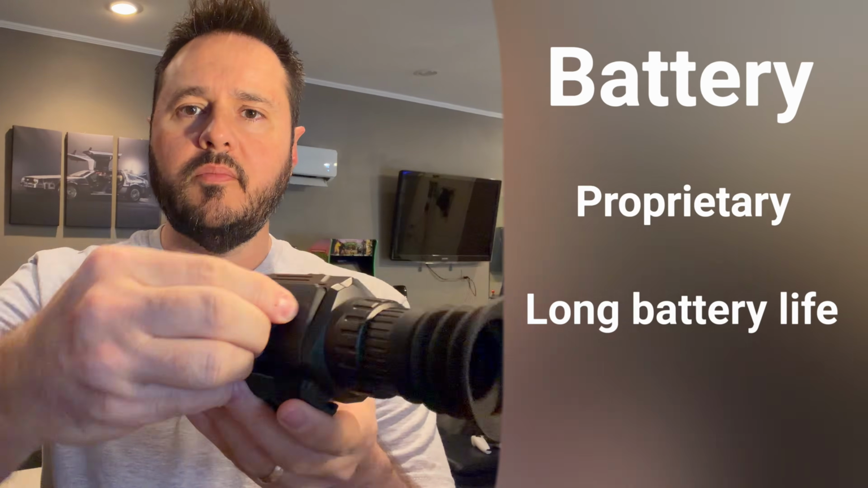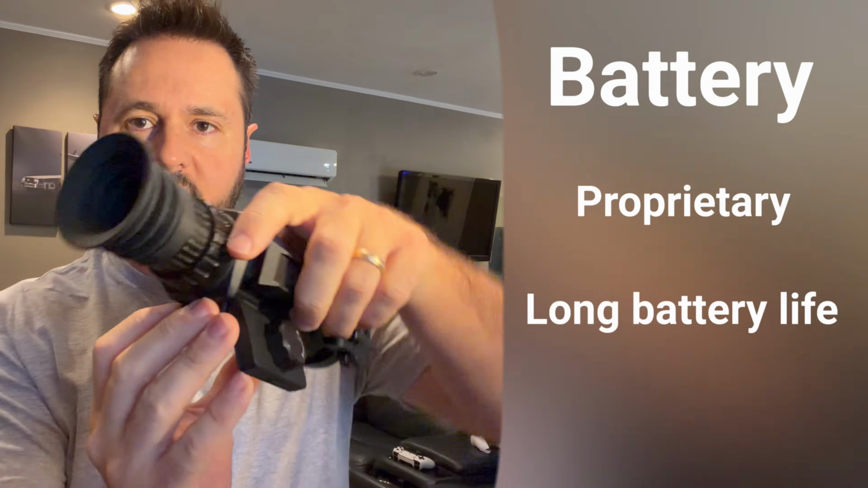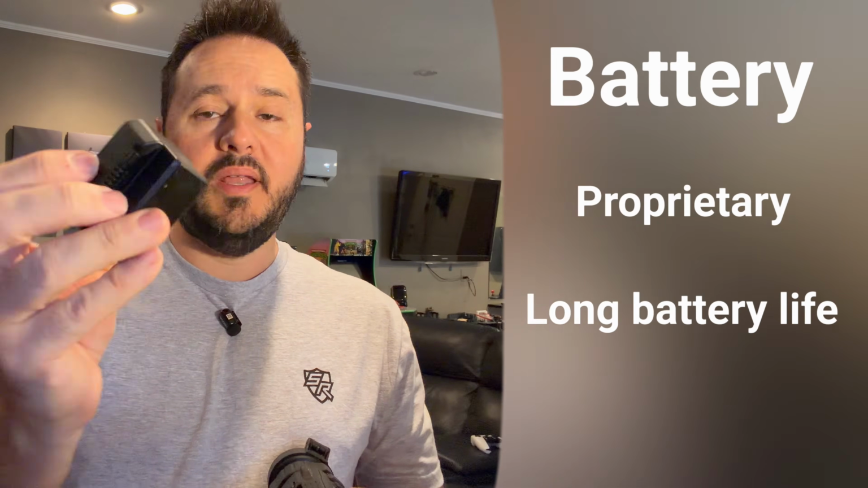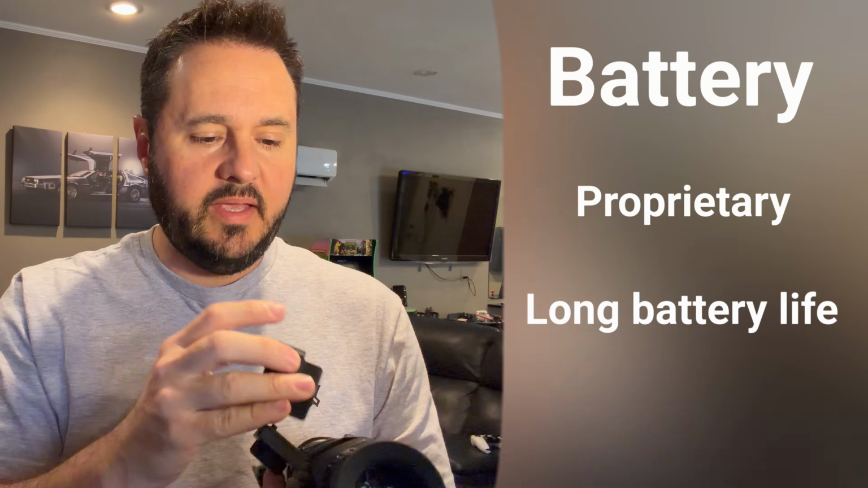The battery, I don't know. At first, I kind of like it, I kind of don't. Here it is. It's a proprietary battery, but it lasts really well. I do take 2 of them just in case, because I haven't charged it. I don't really have a problem with the battery life with this, so it's not the end of the world.